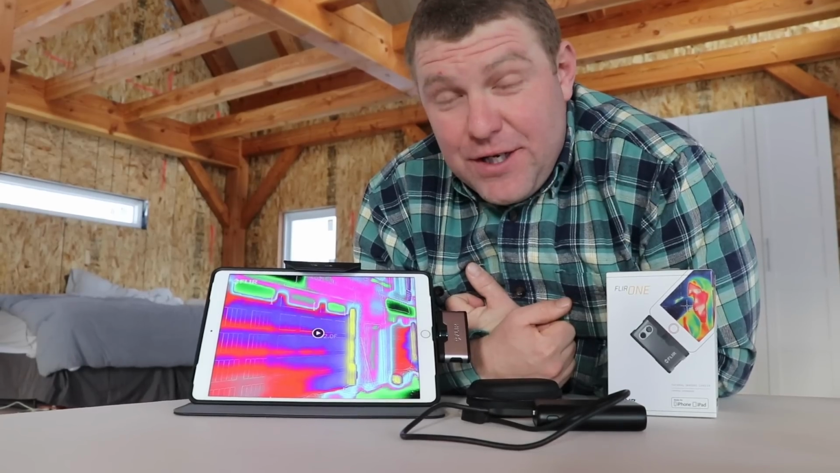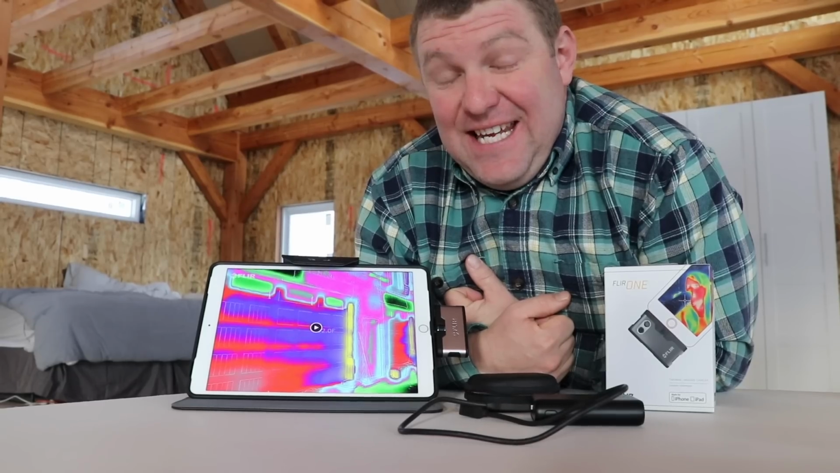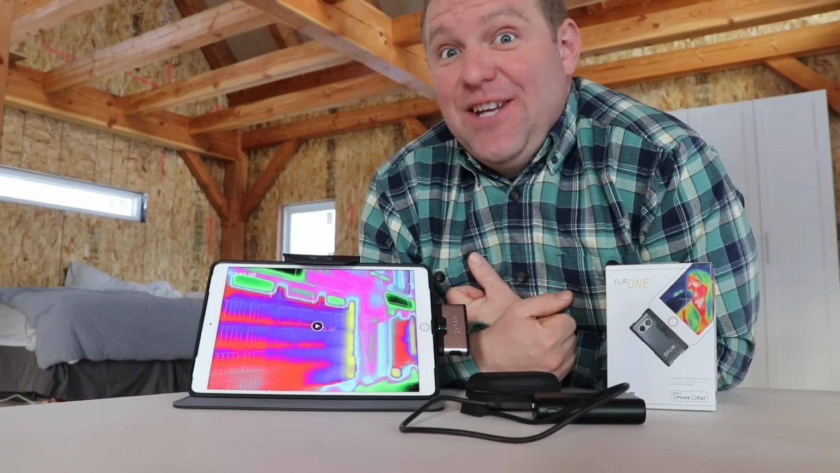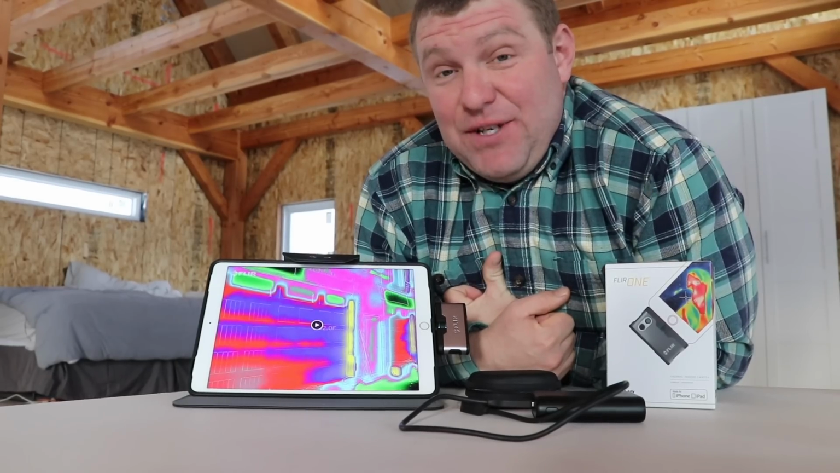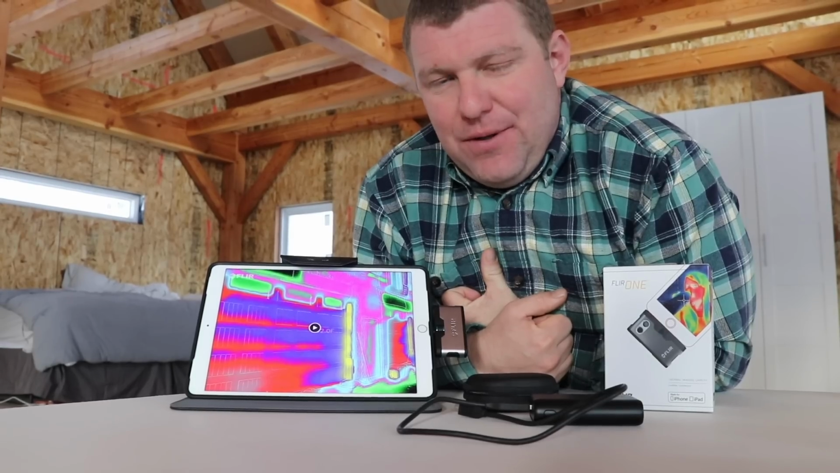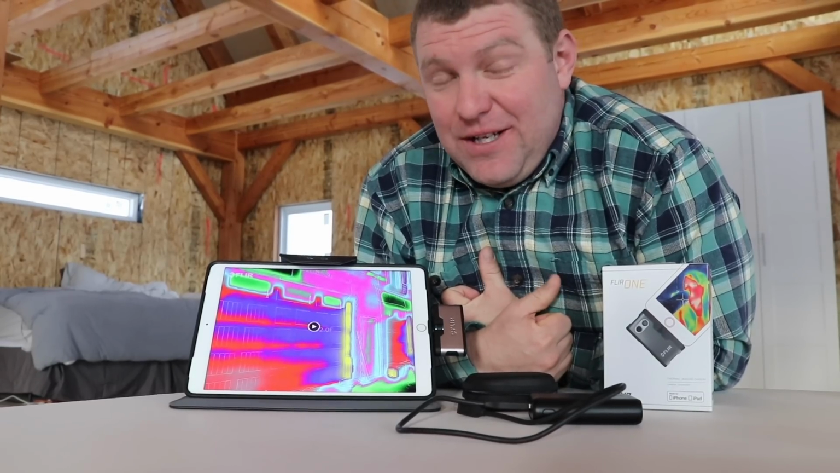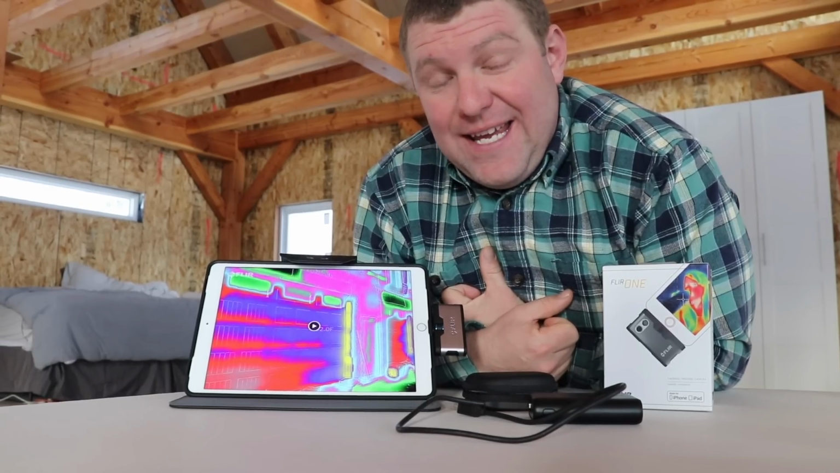So, common questions about the FLIR One device. Can it see in the dark? Off into the darkness. House at night. Yup. How far can it see? Well, we went outside and we just filmed our house to see at what point it is no longer usable. Pretty far. According to the manual, they say 100 feet is how far away it can see a human.